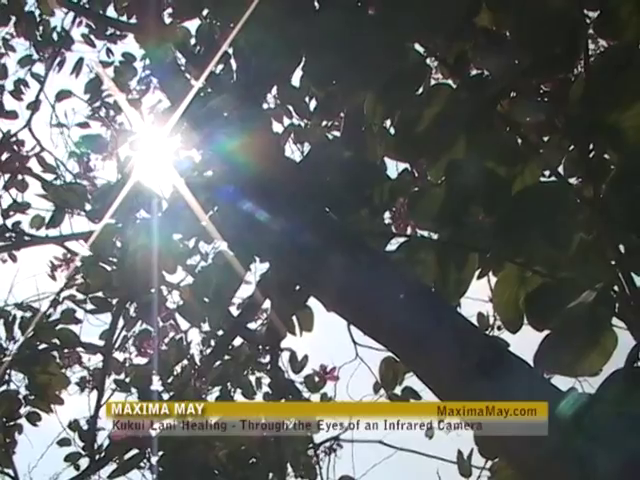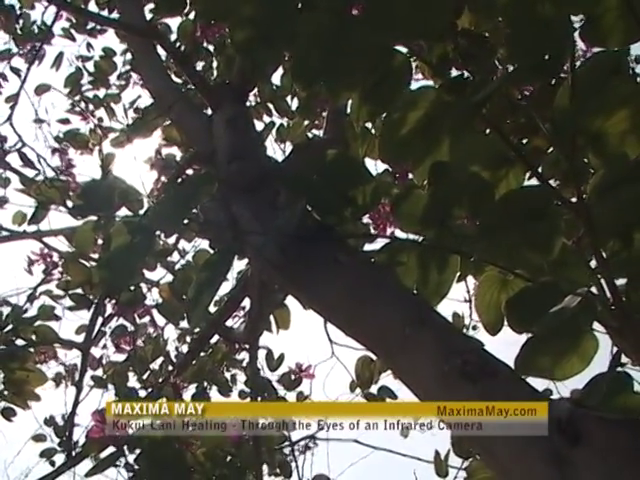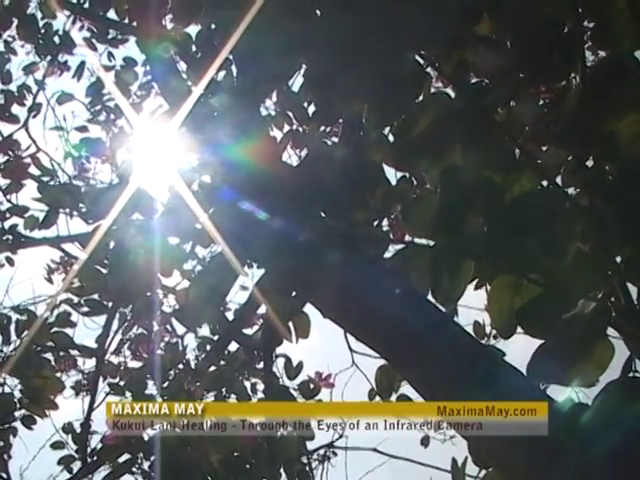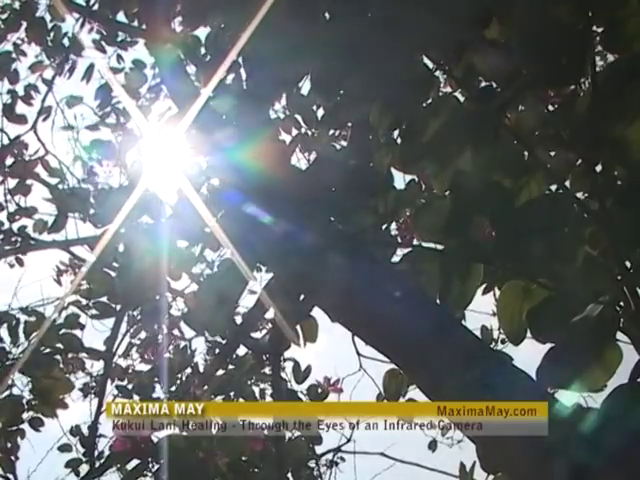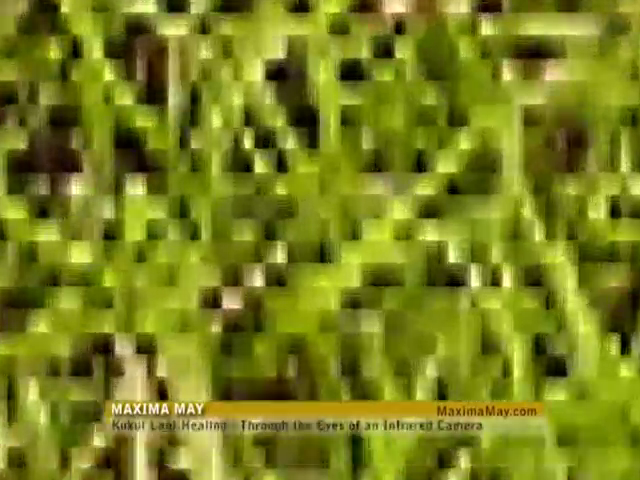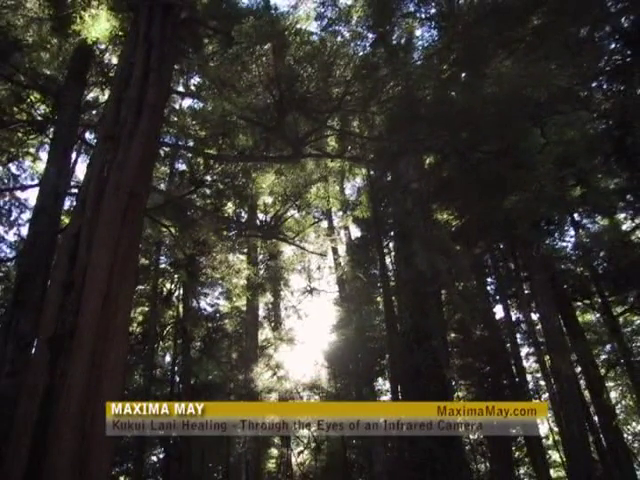Imagine yourself rooted down deep into the earth, extending your roots as far down as you can. Feel the energy of plush green grass underneath you and the energy of trees surrounding you. They represent growth.